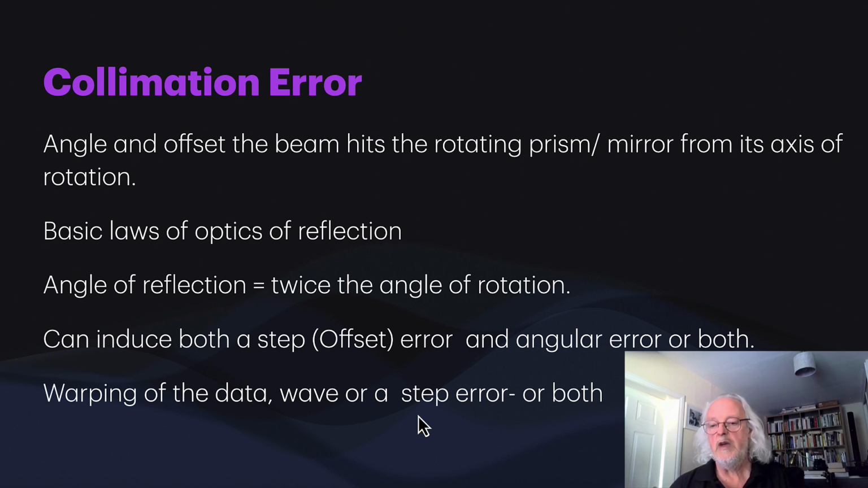Okay, now we don't have that simplicity of adjustment and checking in the field that you might have with a conventional survey instrument. But collimation arises from a few different things. The main problem we've got is the laser diode, or the source emitting the pulse, is going to be hitting a prism or a mirror, and the angle and the offset that it hits at is really important. I'll show you a diagram in a minute. Then we've got the basic laws of optics of reflection.